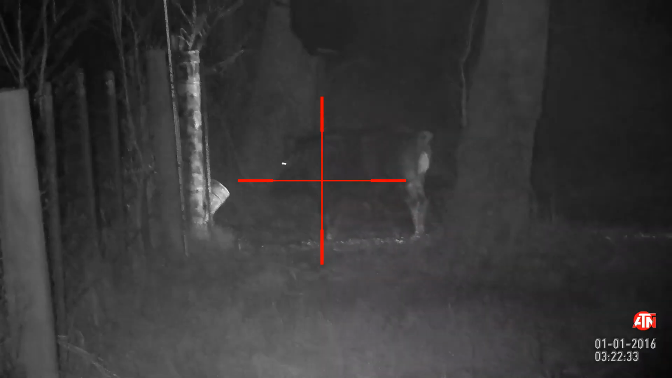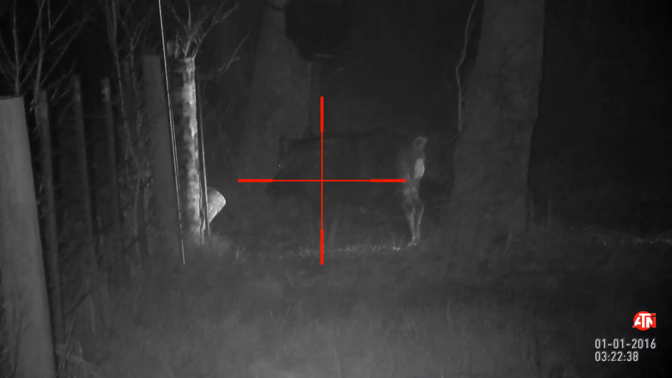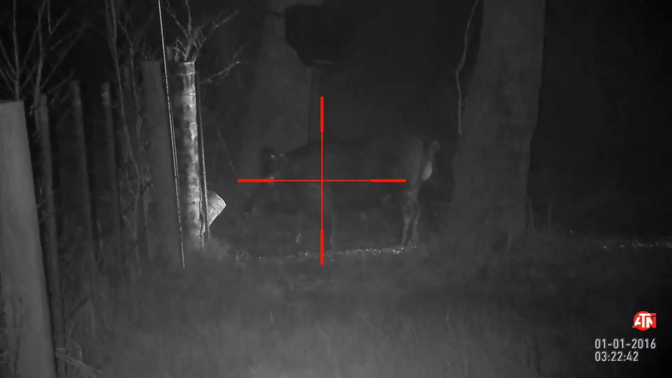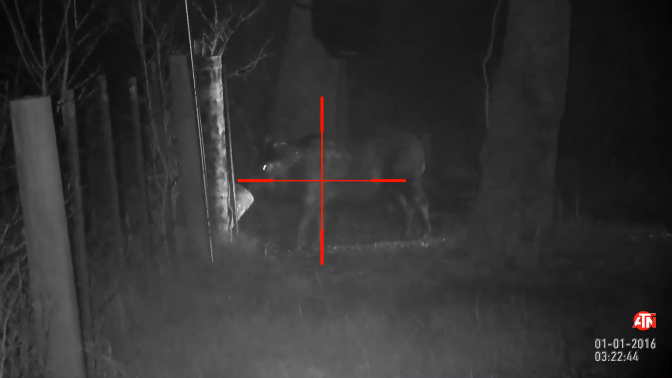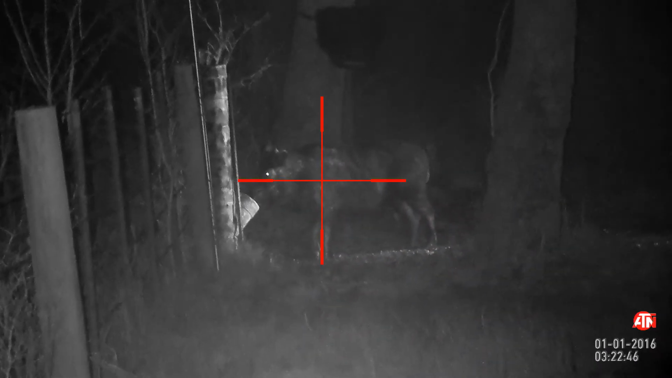And well, I'm waiting until he gets back in that feeder. He's going to be perfectly broadside, and I'm going to try and hit him right in the left shoulder and break that shoulder and knock him right down. But those hogs have a big old shield on them, real thick gristle on their shoulder, and that 308 didn't quite penetrate as well as I'd hoped to.